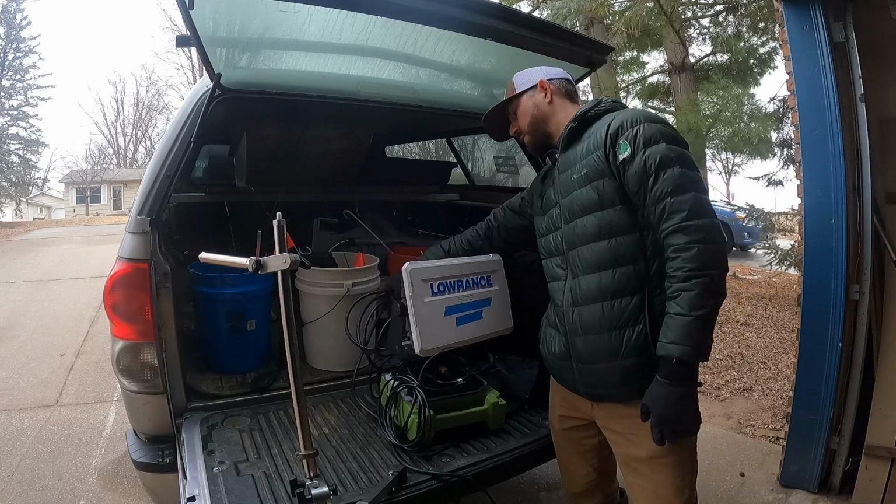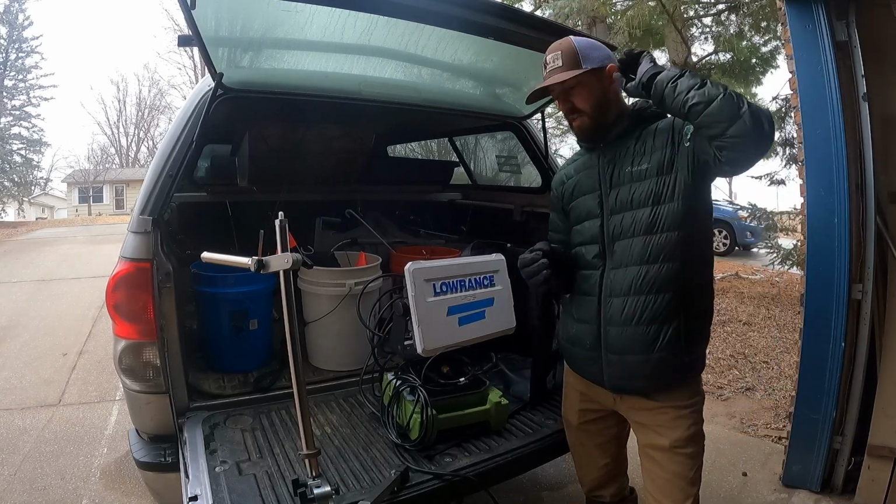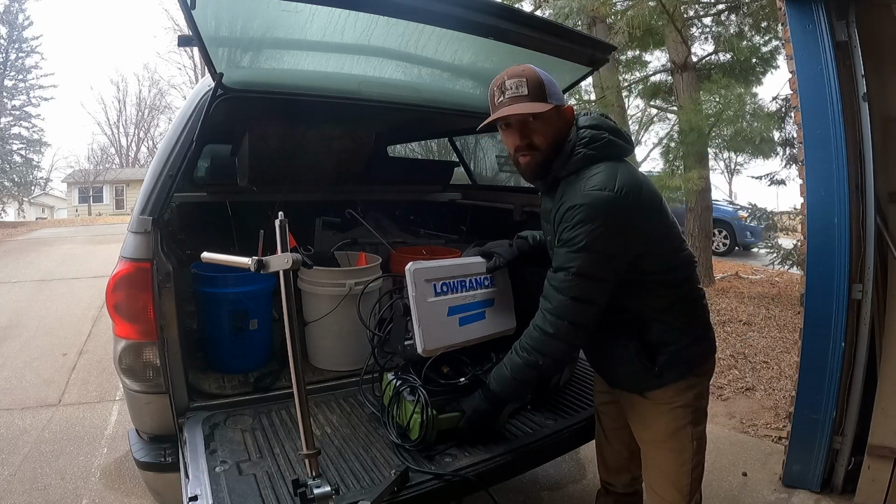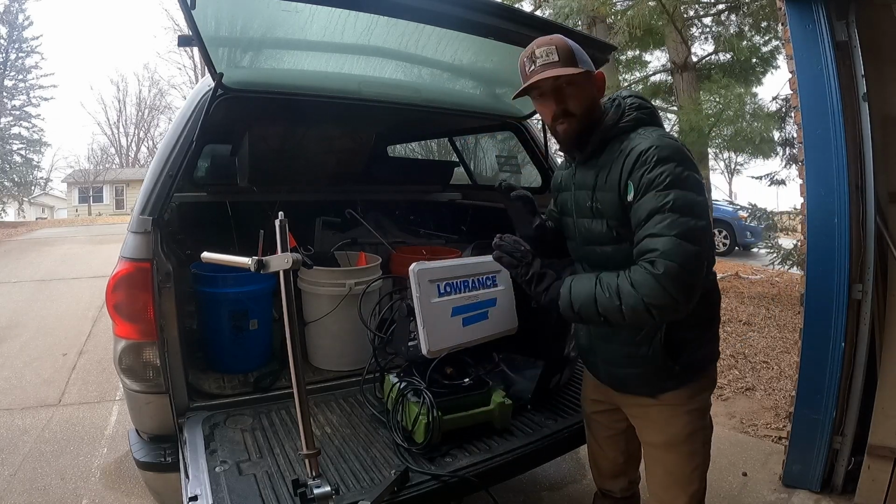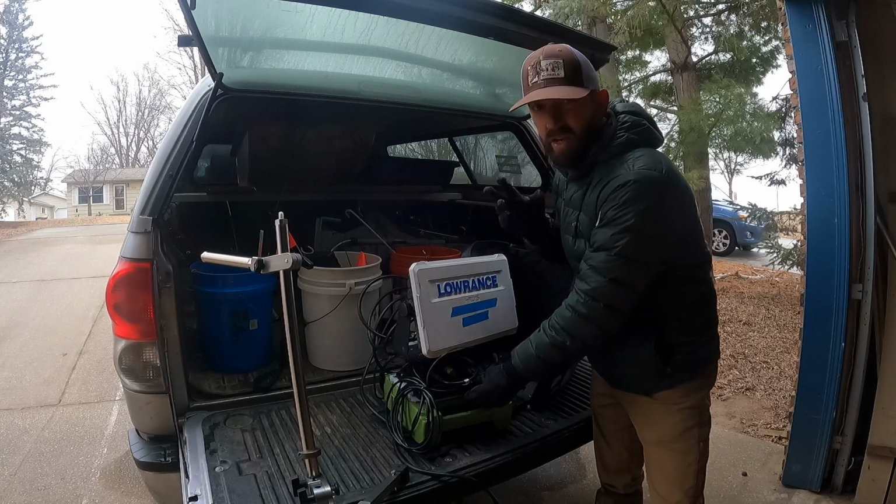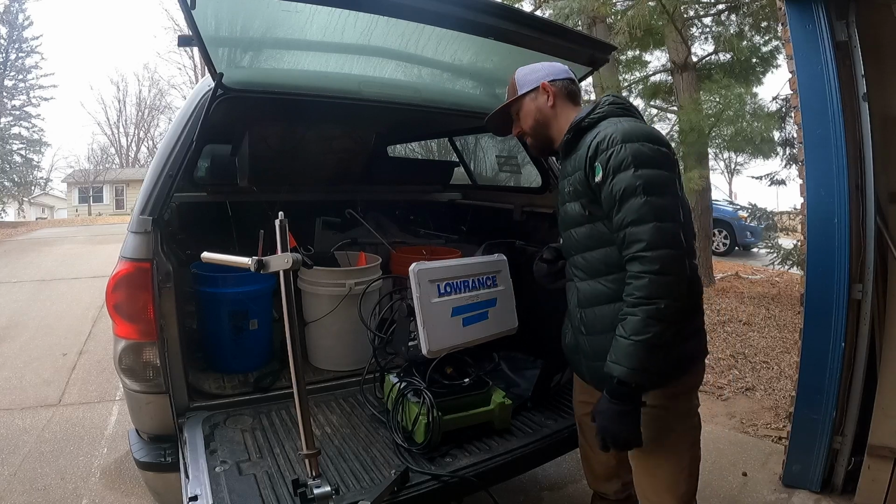So pretty cool. All right, so when I get this bundle, the few things that I've got: we've got the bag, and this green thing down here. This is the battery. It's where everything mounts. This black box here, that is my Active Target black box. If you have Garmin, you have the same kind of deal.